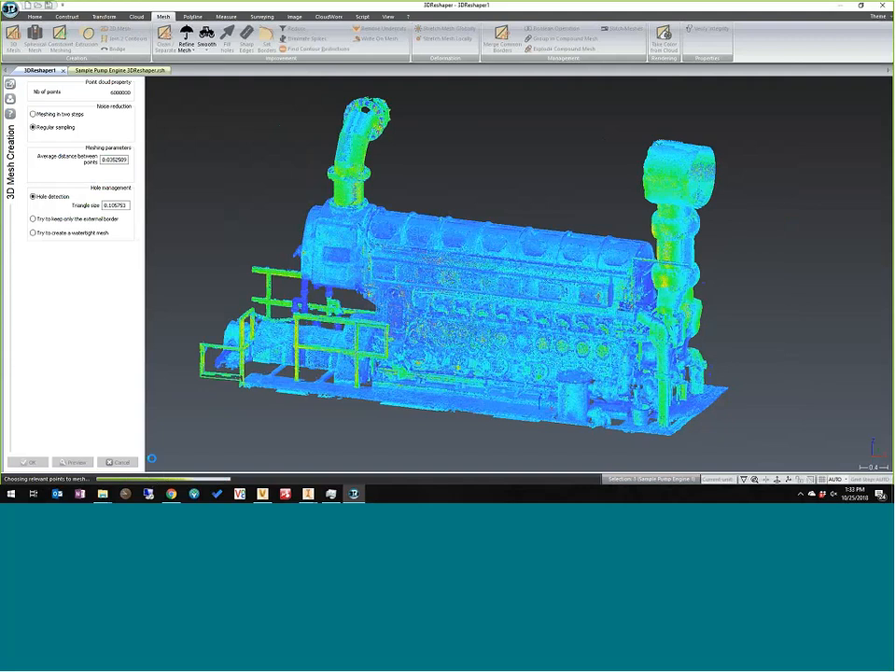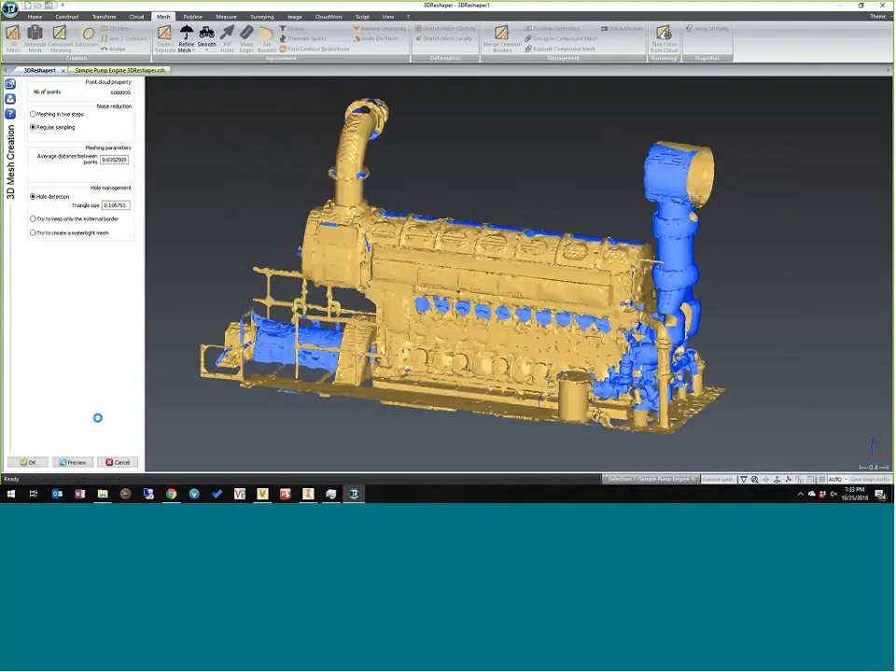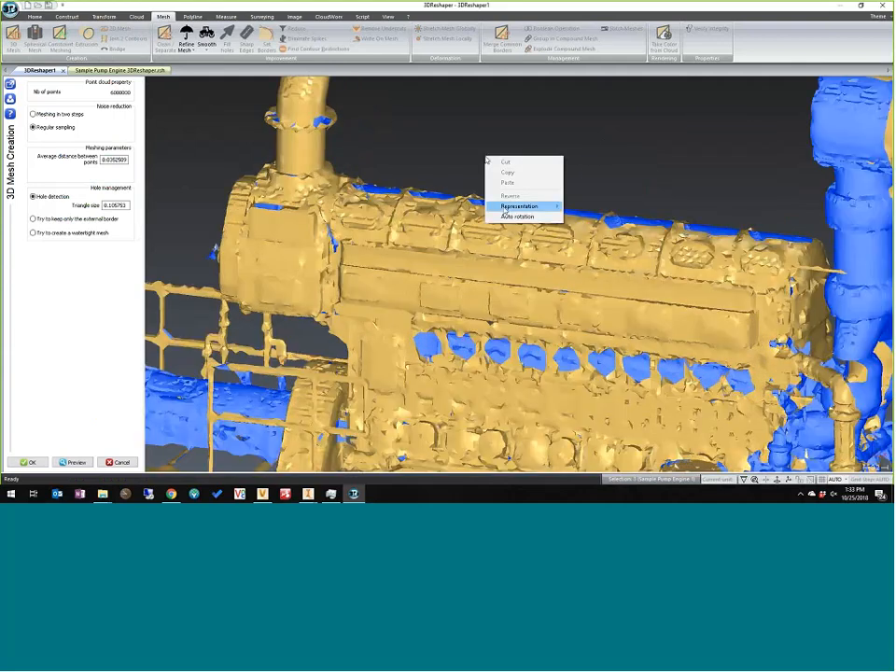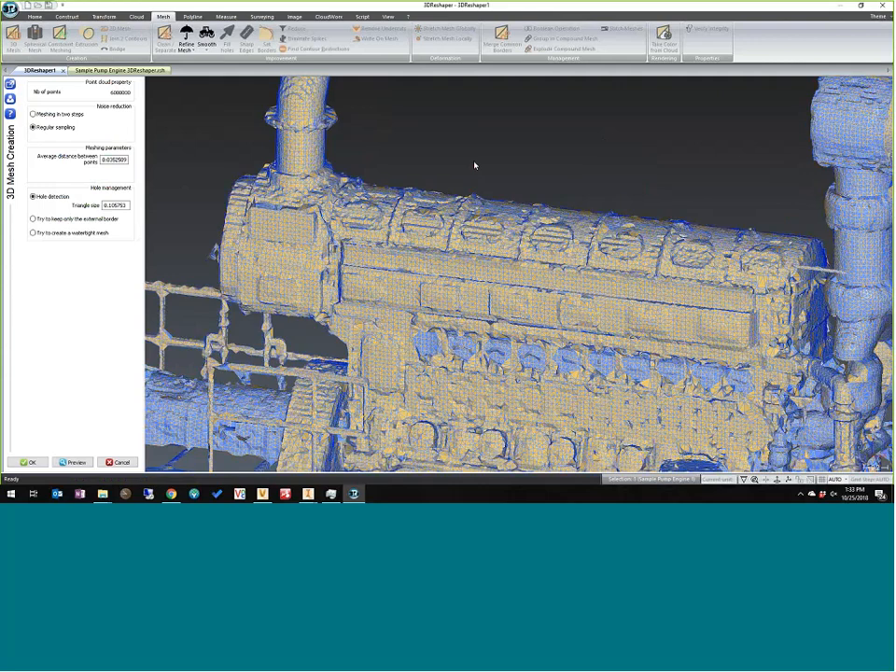It would take longer than this to send your point cloud to the cloud, because you're potentially sending 3 gig across the network just to get it there. And this is a mesh. It's done already. If I zoom in on it and show the mesh, you can see that's a mesh.